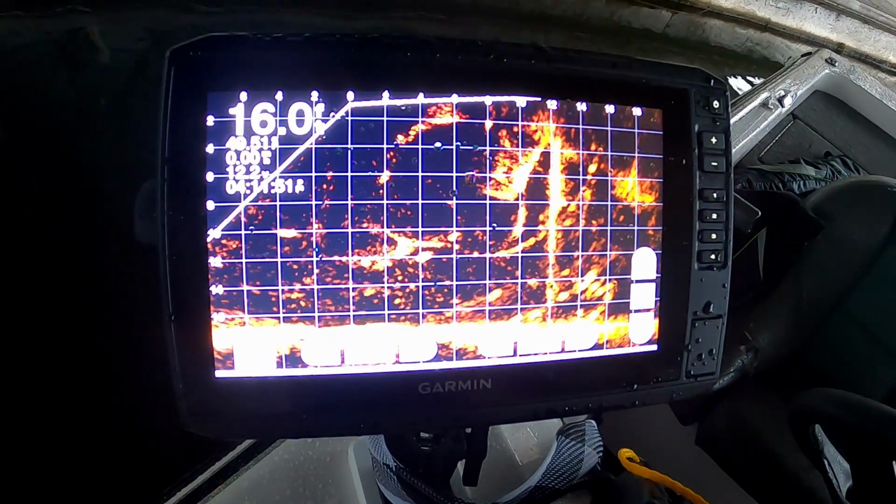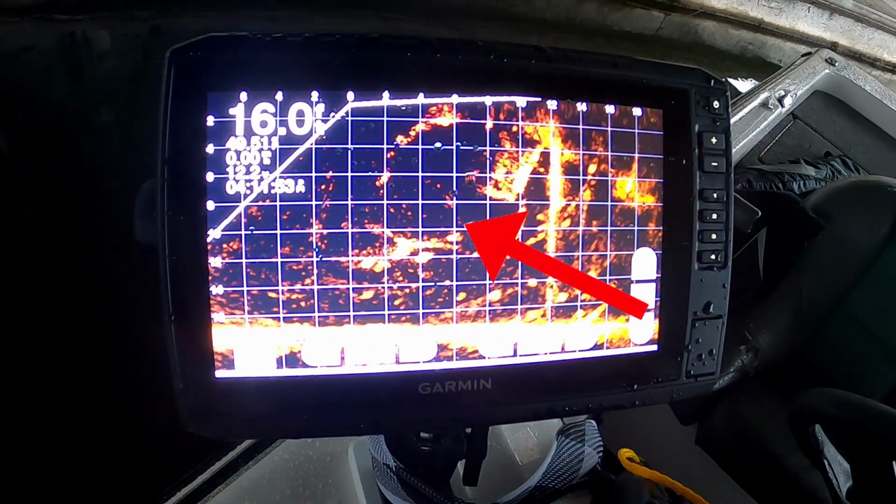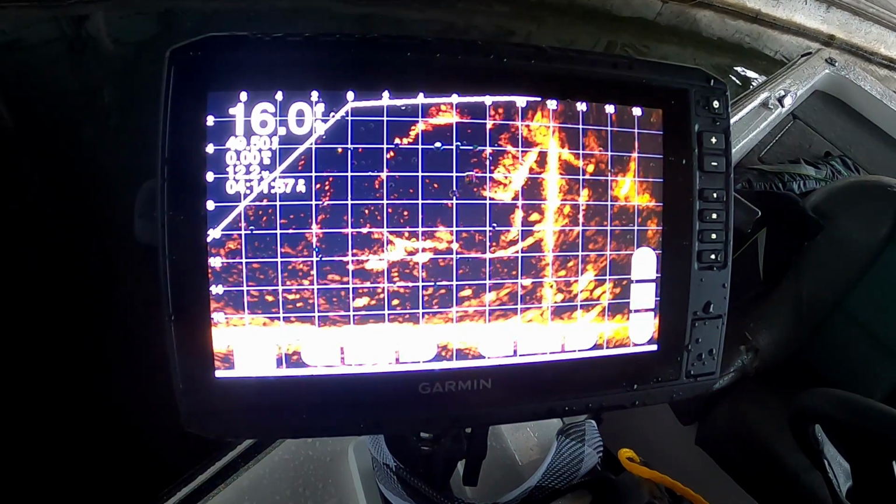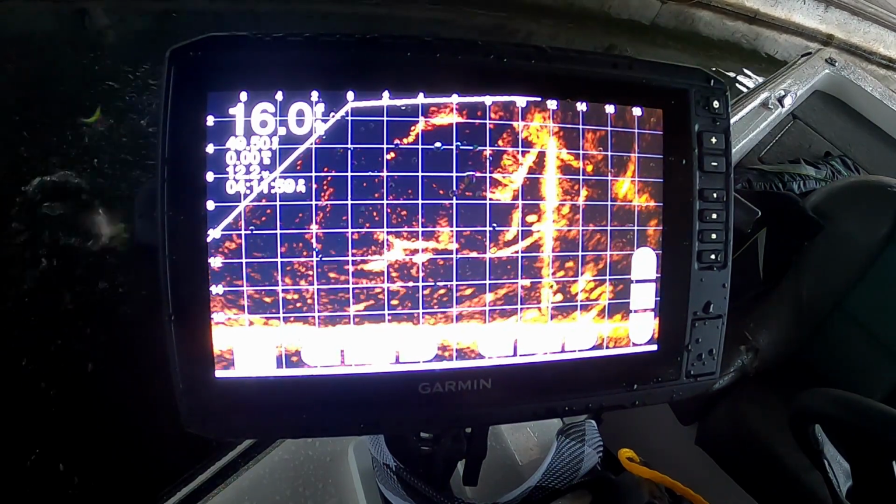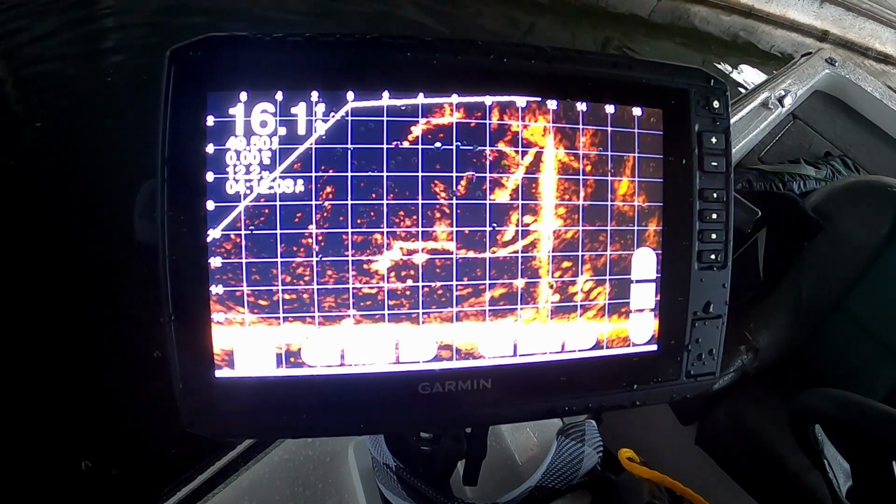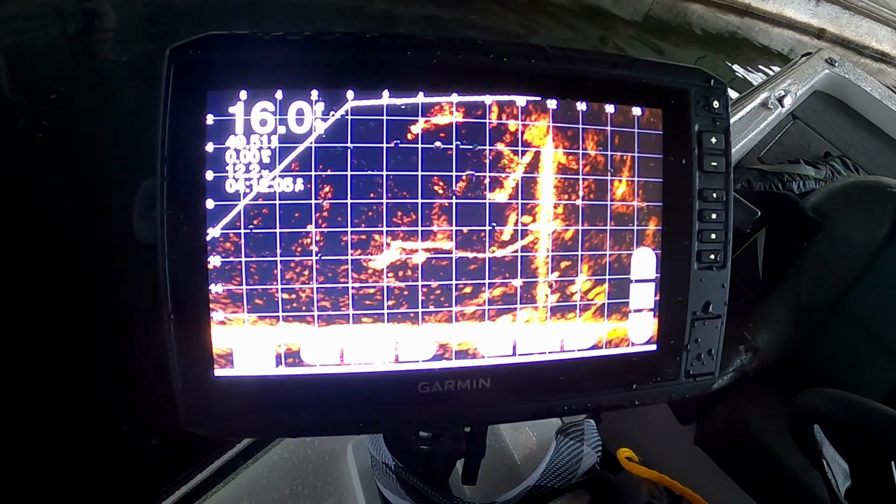This last one is just a fish hitting it immediately on the fall, which you always hear people talk about keeping your line tight so you can feel it. You can see him right there. He just immediately hits it as it falls in the water. He probably realized not being in the 15.